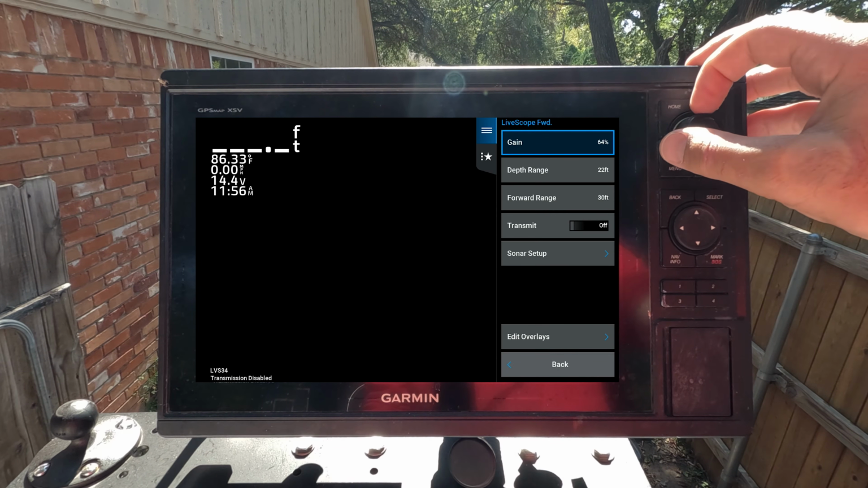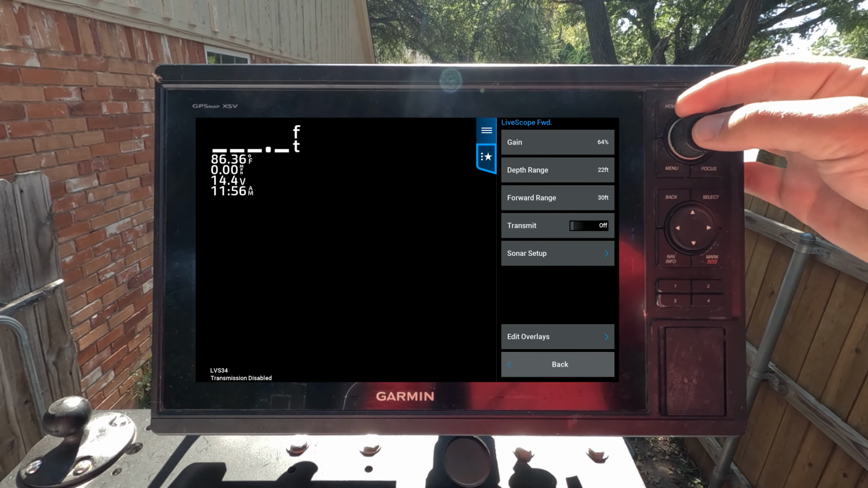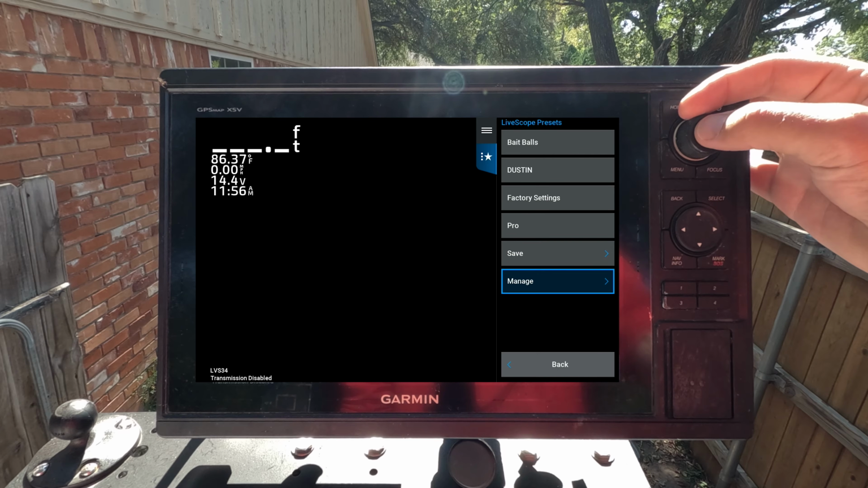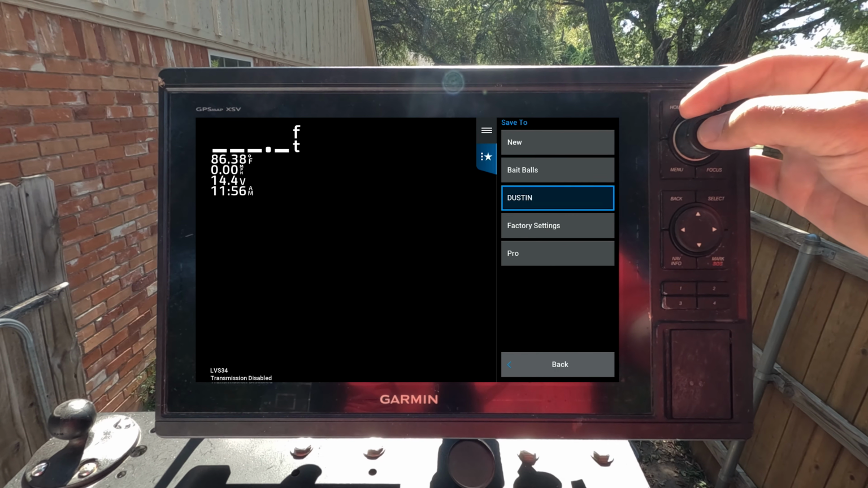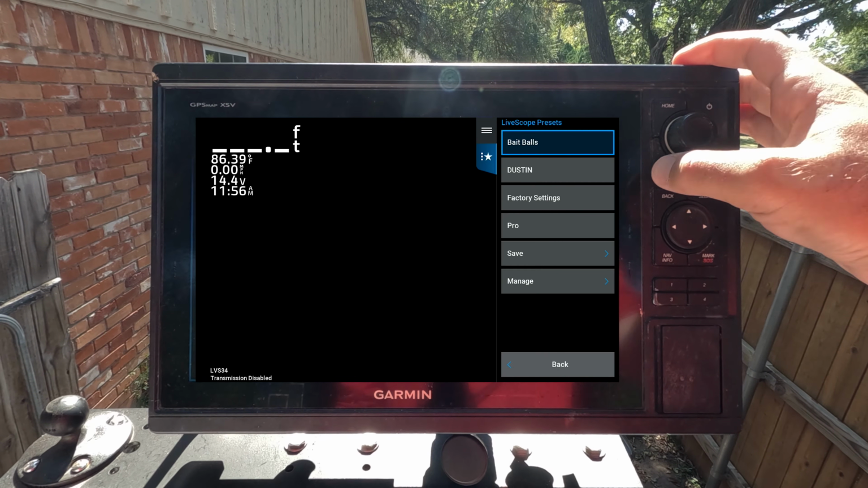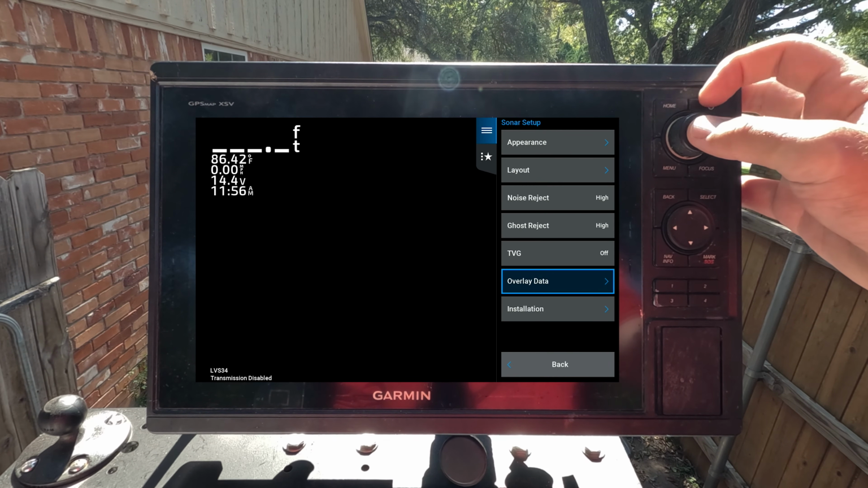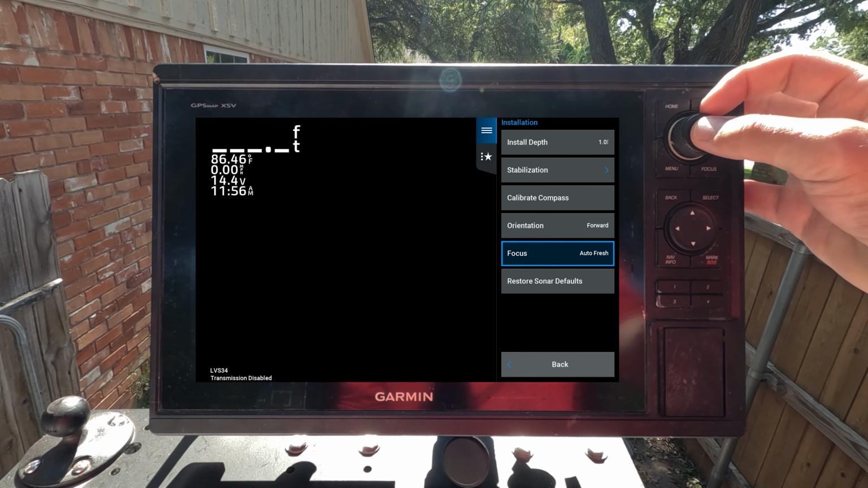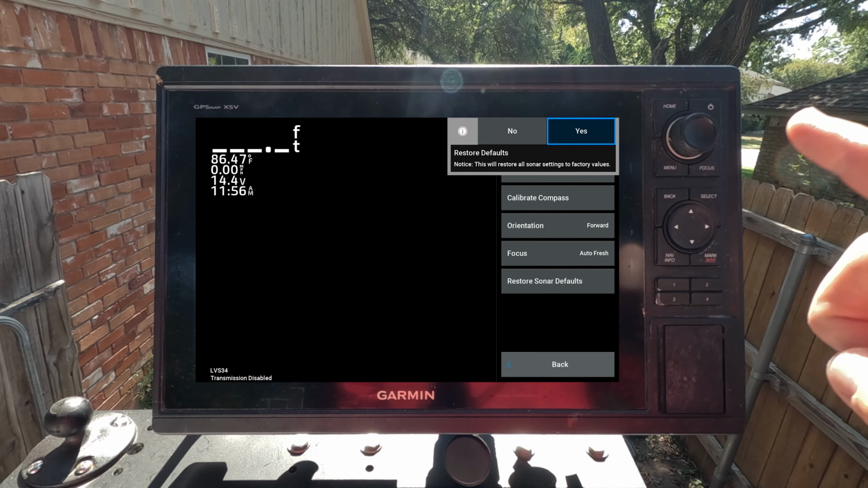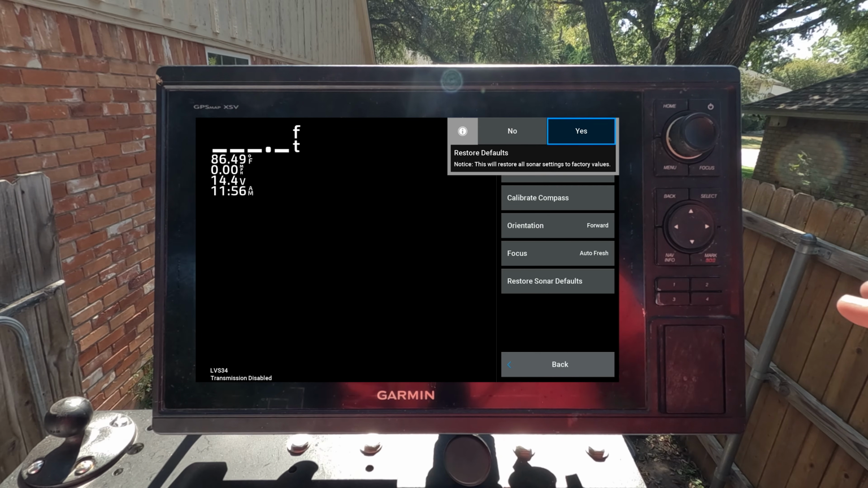Okay, if you're out on the water and you got all these settings how you want them to be, you can come into this other menu right next to here. You're going to want to hit the star, and you can actually save a custom profile. That way your settings are saved if it gets restored or whatever. And let me show you what I do all the time. I come in here, I'll go on sonar setup, installation, and restore sonar defaults. I do this almost every single trip. I will restore my sonar defaults, and that is because it'll recalibrate the focus and all that stuff automatically.